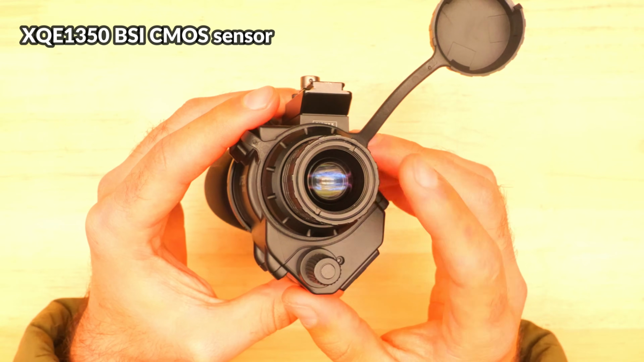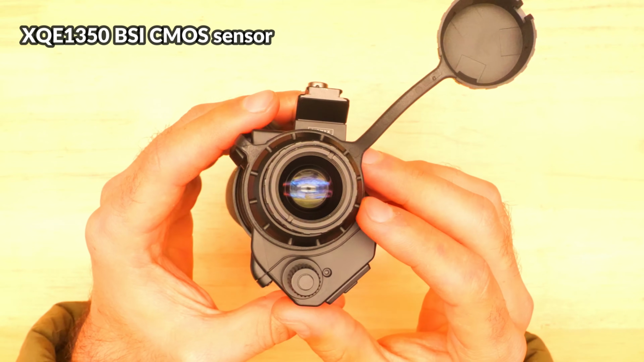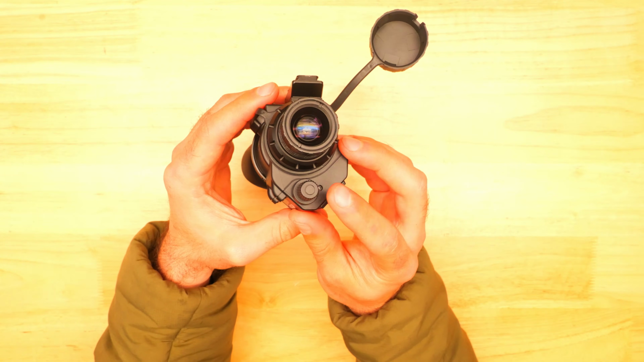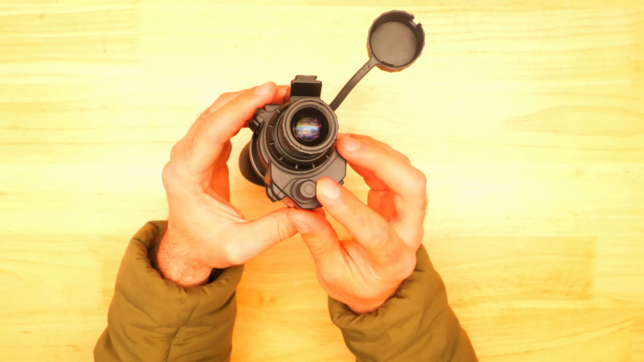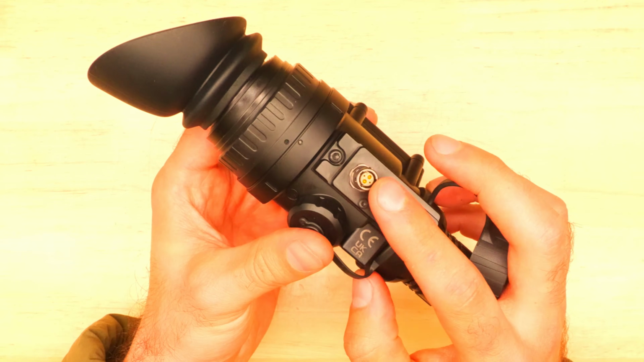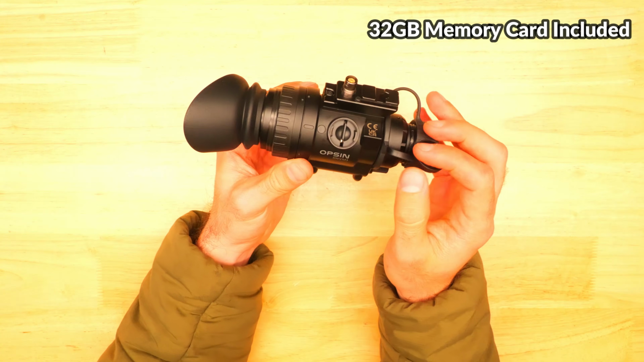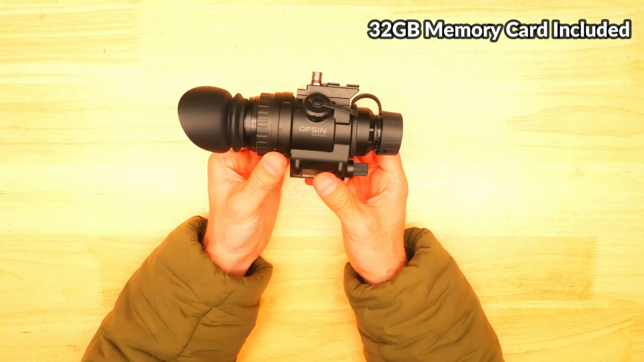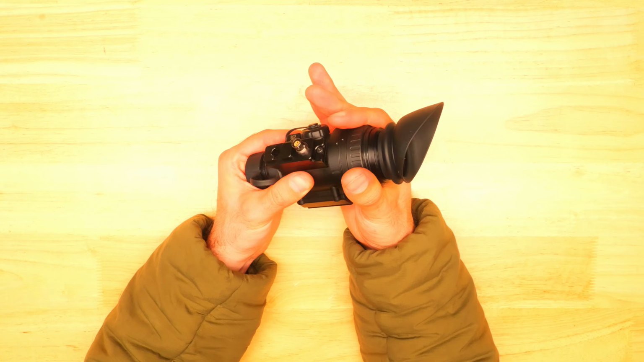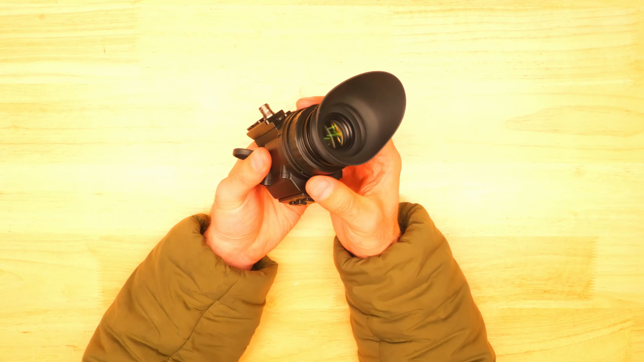inside there's a XQE1350 BSI CMOS sensor. Beneath that is the power knob with EV adjustments, and we'll dive a bit deeper into the UI in a few minutes. On the top there's a rail that connects with the included helmet mount and also a place to hook up power, and on the side here we've got a cover for a micro SD card, and on the other side we've got some more controls, and then on the back there's this eyepiece, which is what you look through, and a diopter adjustment ring as well.